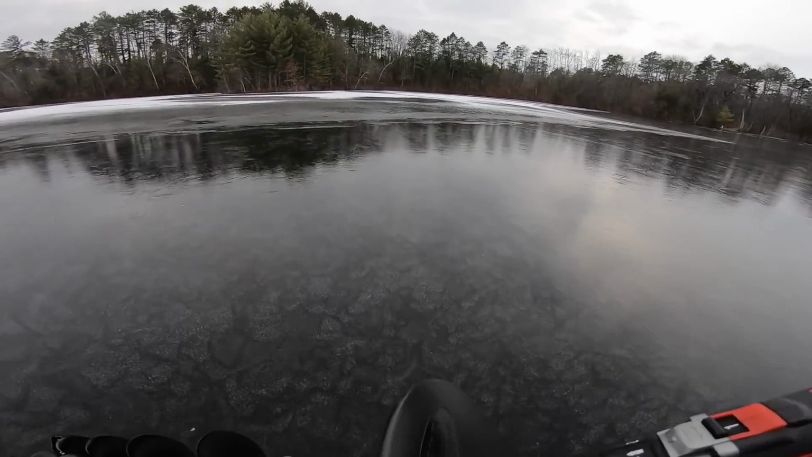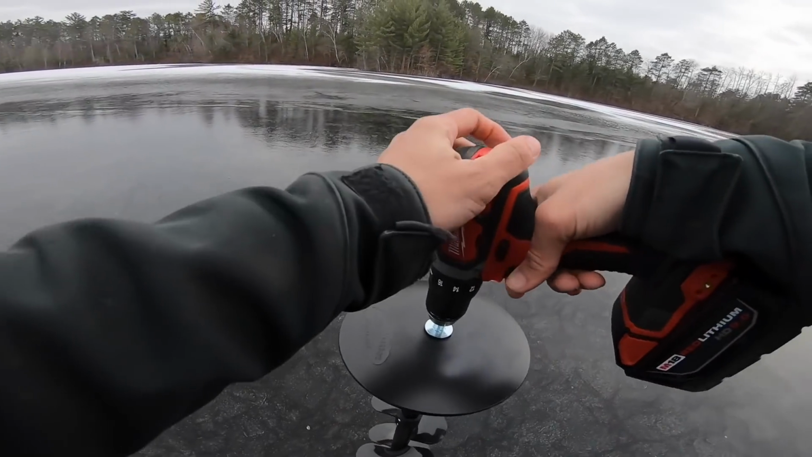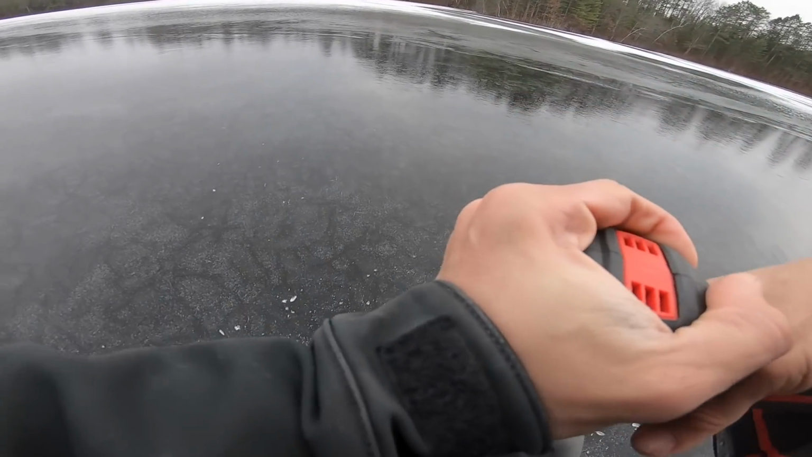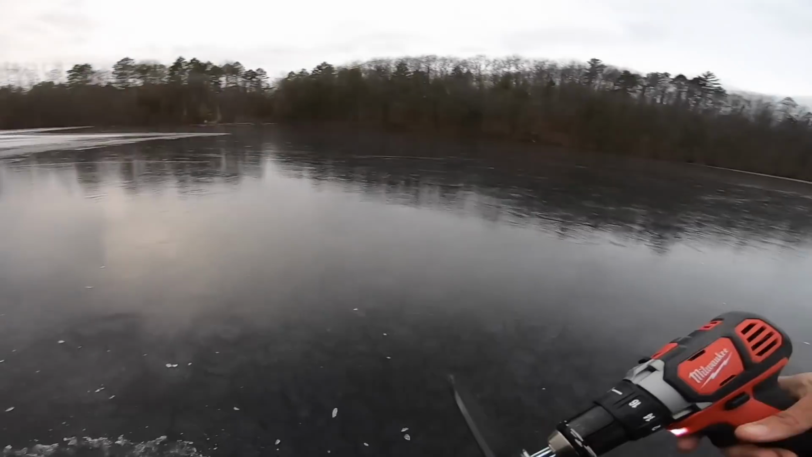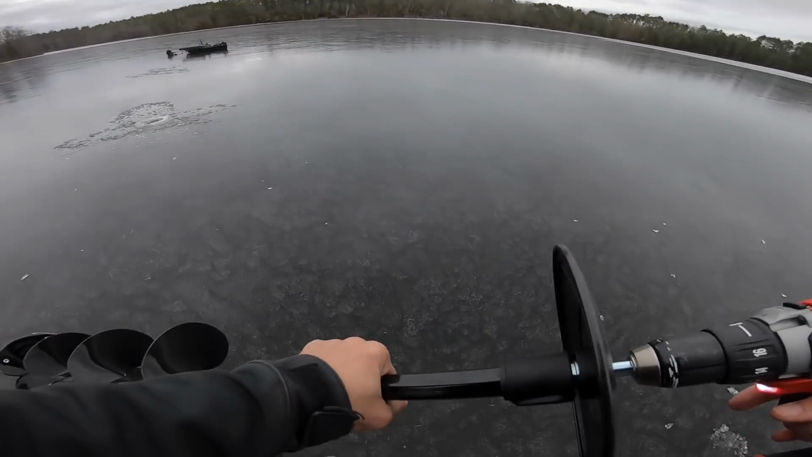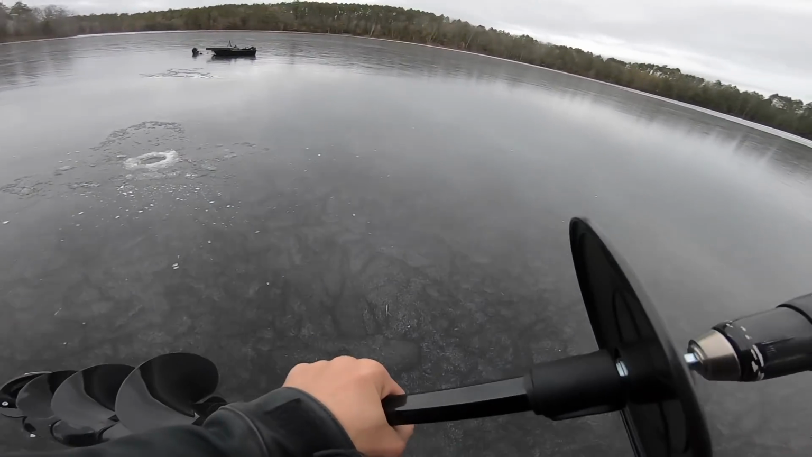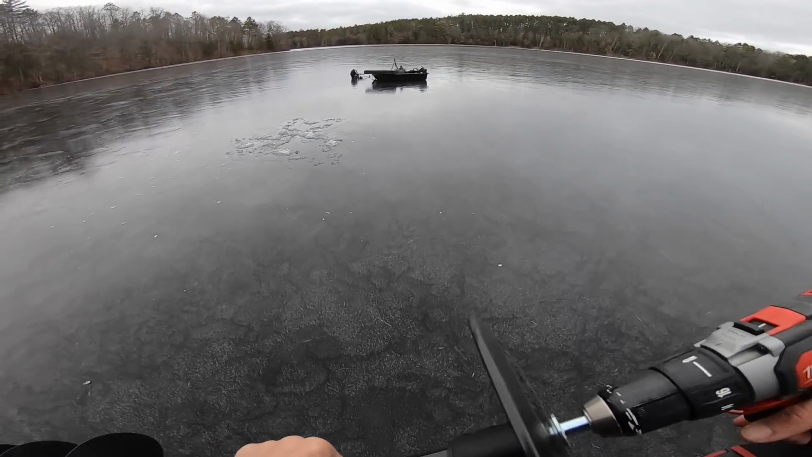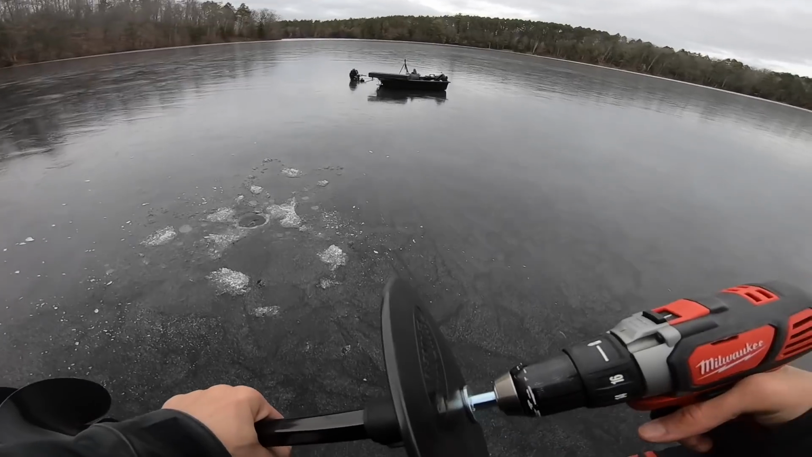Really, I could probably just drill one hole and then search around with the Garmin and I could find them pretty easily, but it doesn't hurt to drill a couple. Holy cow, almost just slipped and died. That wouldn't have been a good way to start. All right, well, I'm gonna get the Garmin out and see what I can do.